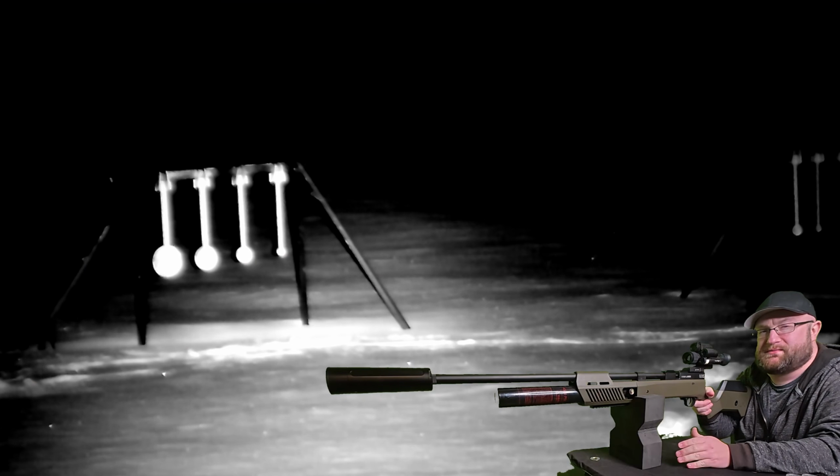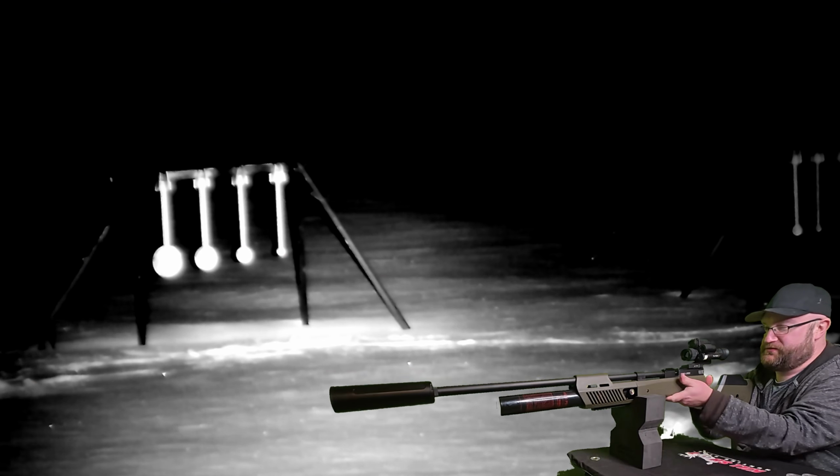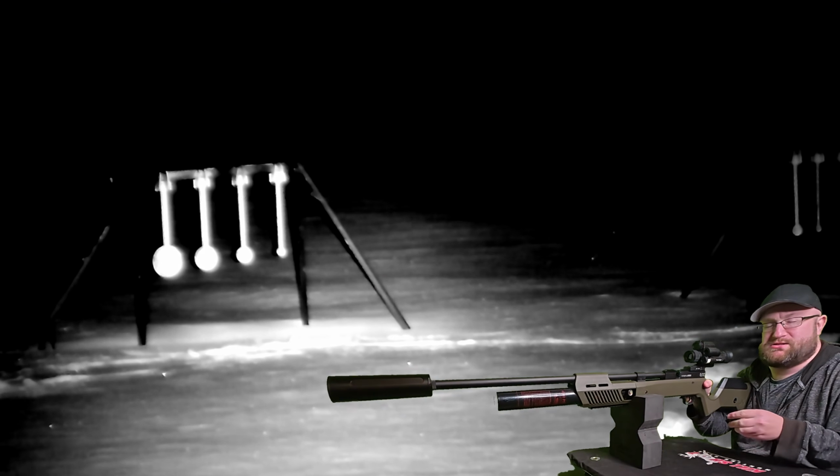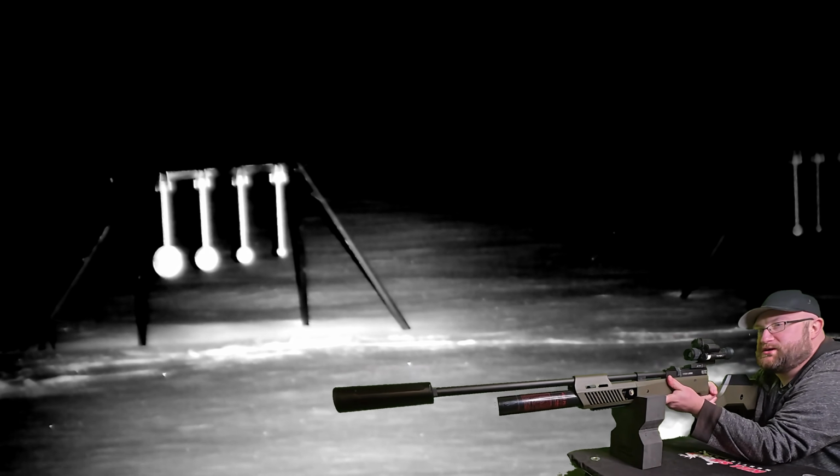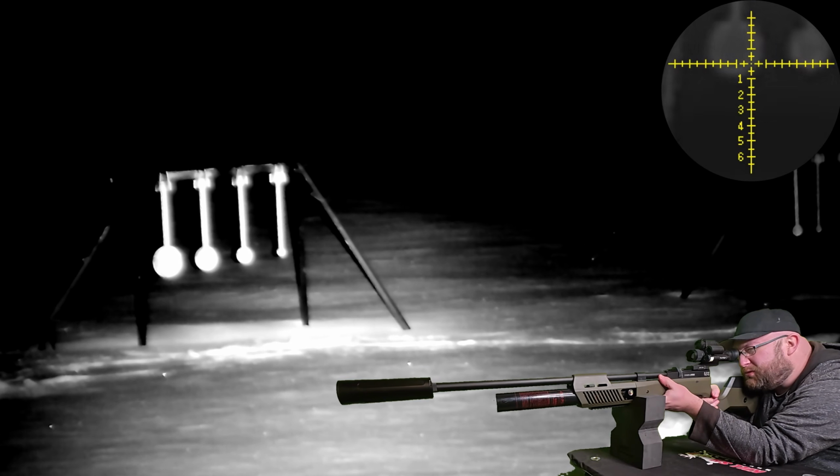It's officially nighttime, and I'm officially freezing my ass off. Let's get this know your limits target out of the way. We have a second one, so we'll start off easy and move our way along.